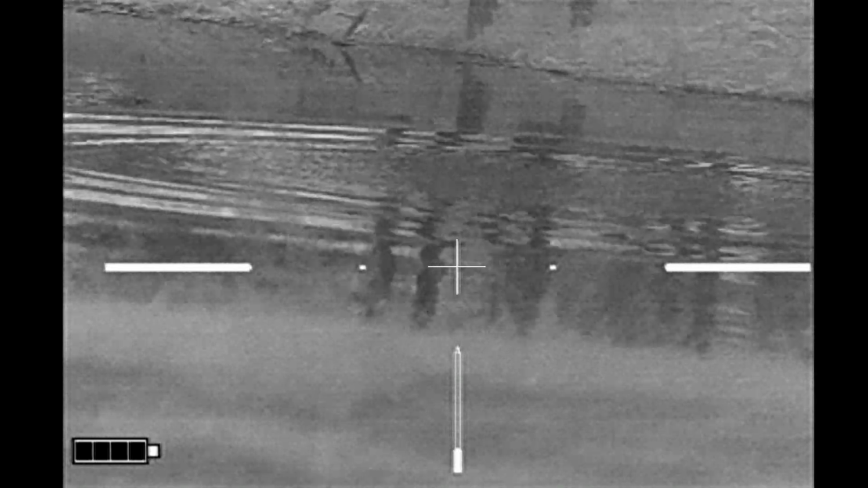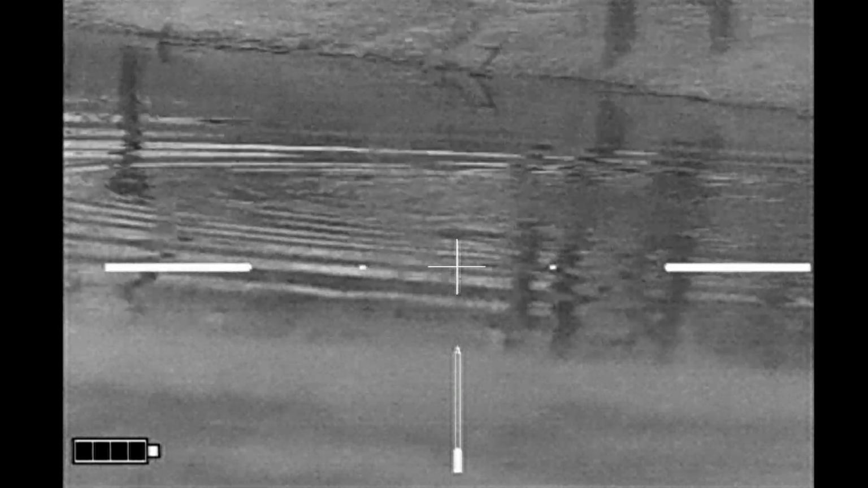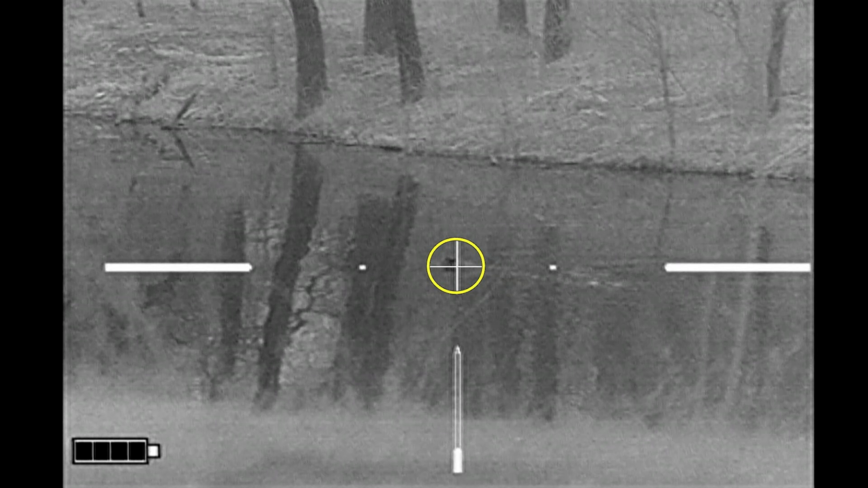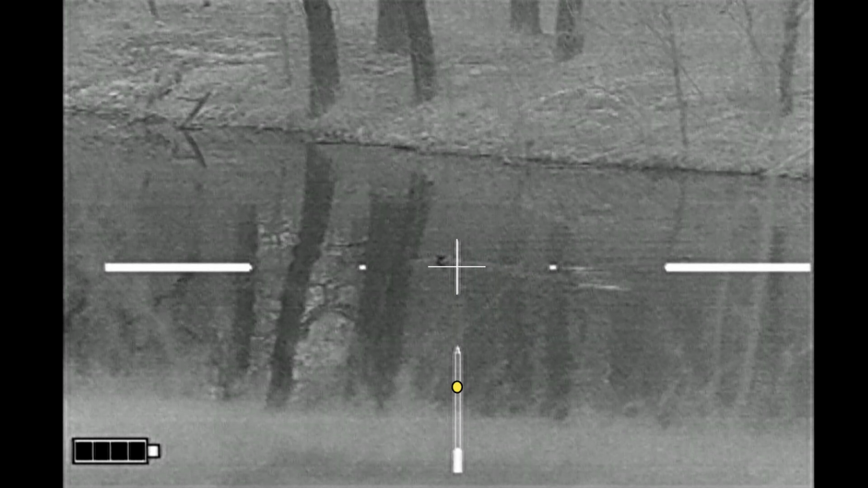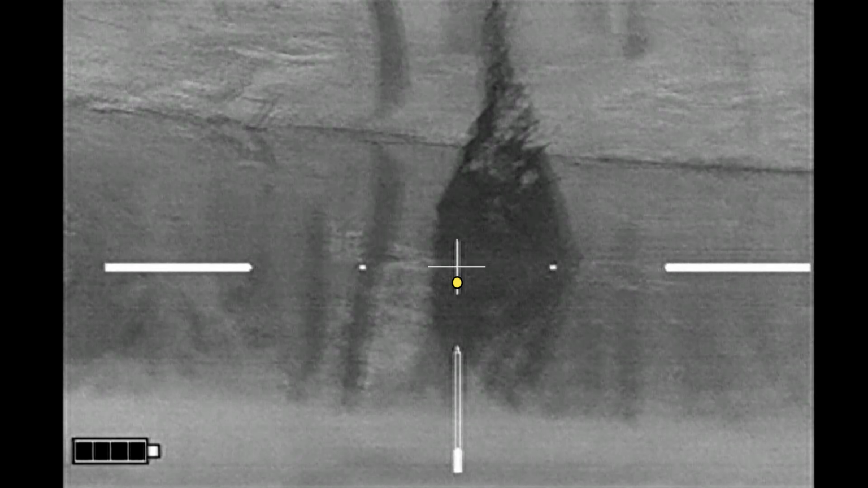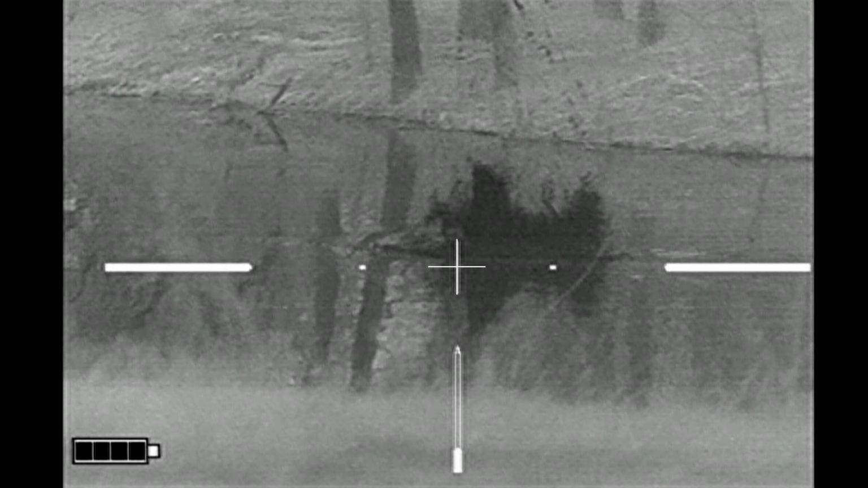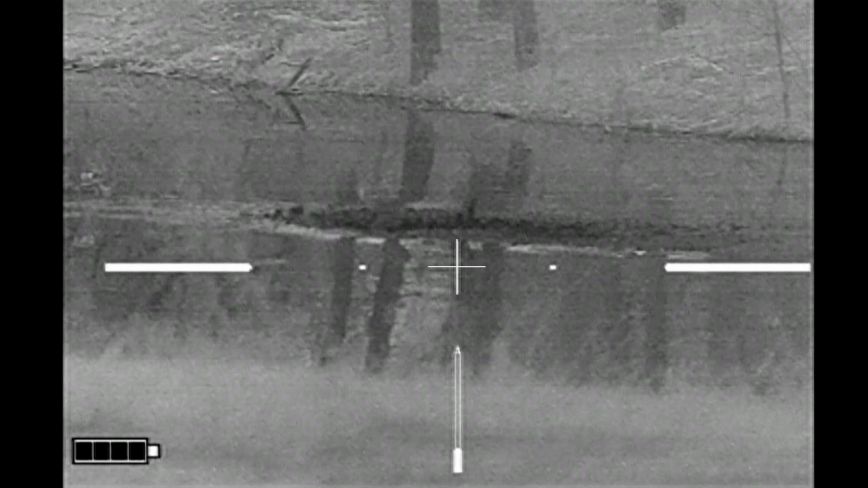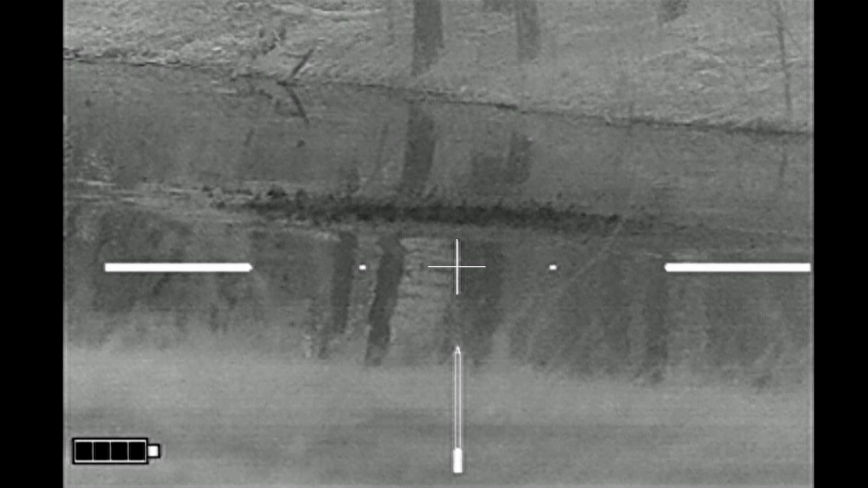Looked like a decent shot, but I don't see a body. As you can see here, I've got the small reticle indicating that I am zoomed out, and so the beaver is actually pretty close. And the point of impact is going to be below the point of aim. So apparently not an immediate kill. I thought the body floated up later, but I could not confirm it.